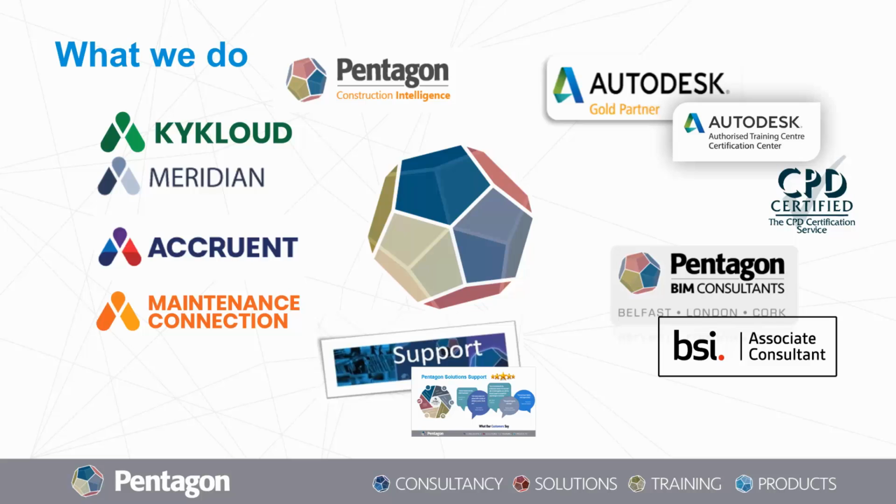On the left-hand side, Pentagon Solutions is actually in partnership with other technology solutions such as Accruent and Maintenance Connect. This makes us proficient in asset lifecycle management systems and computerized maintenance management systems. We do also offer another solution for mobile surveying and inspections through a cloud-based application called KaiCloud.